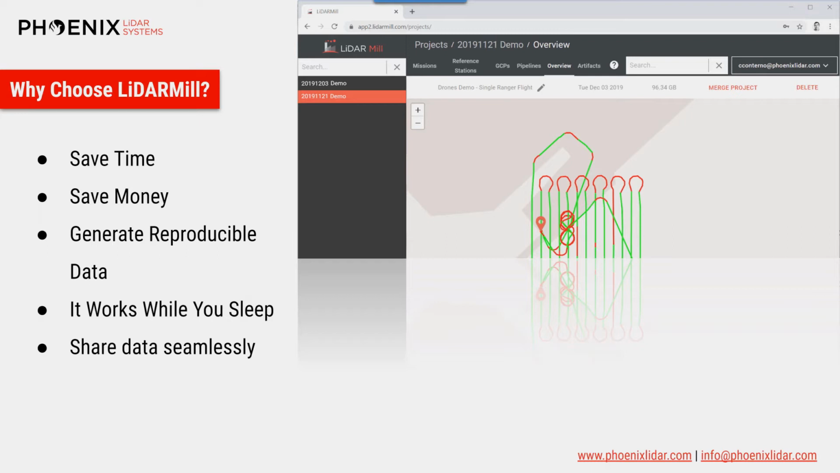Literally works while you sleep, while achieving reproducible data and results. And with your data not locked to one machine, LiDARMill offers you the ability and flexibility to share data seamlessly with anyone across the planet with an easy link. Just copy and pasting a link.